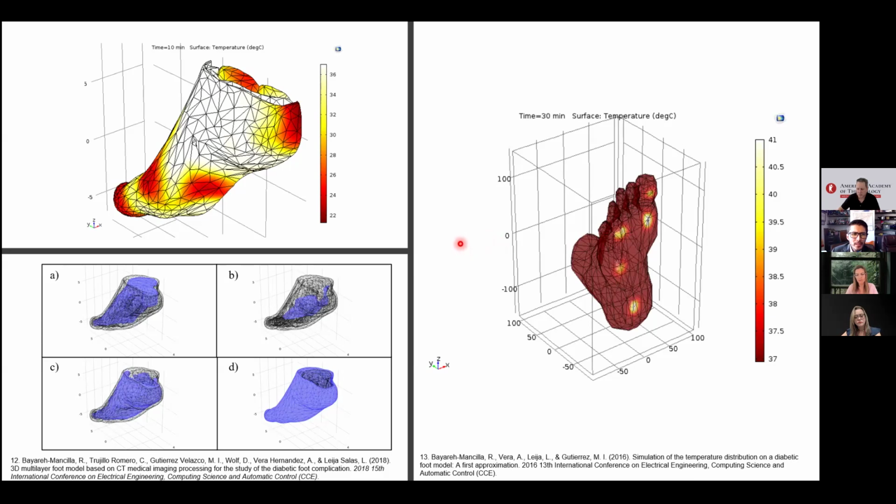So we are interested in the thermal distribution between diabetic foot and non-diabetic foot, and also healed patients versus diabetic patients, so we can understand better not only where ulcers can appear due to biomechanical walking studies, the kind of shoes people are wearing, etc., but also how this thermal distribution relates to vascularization problems.